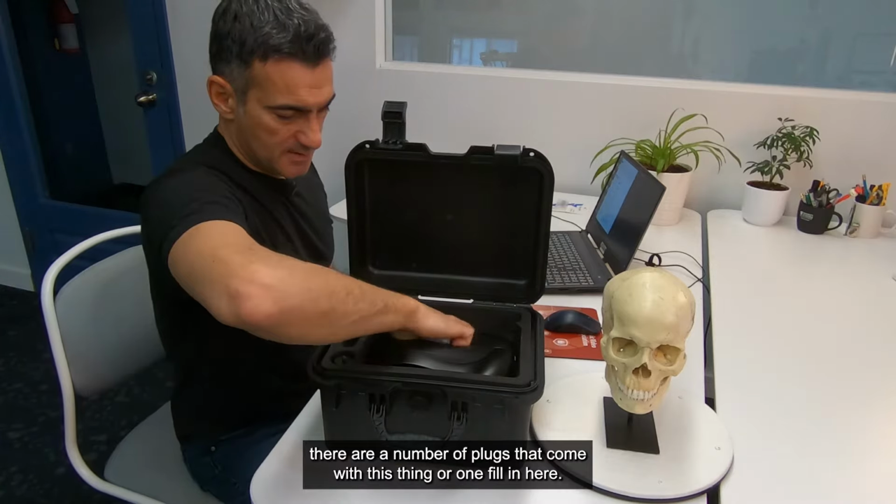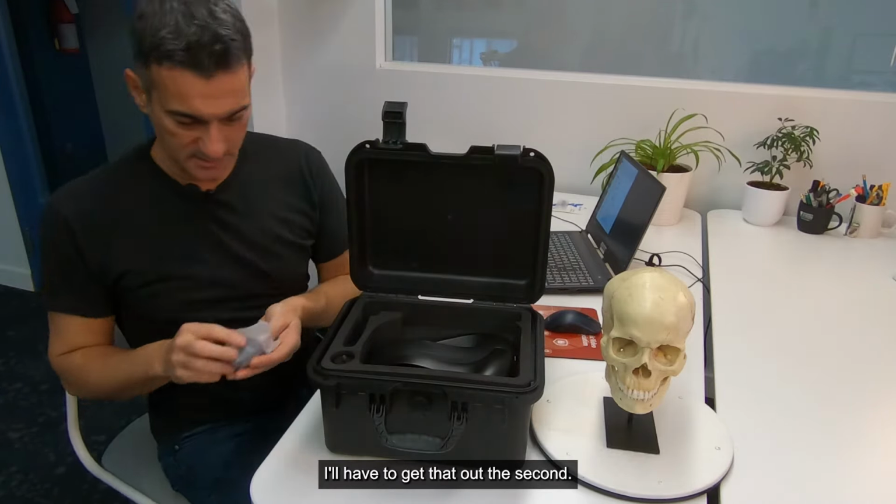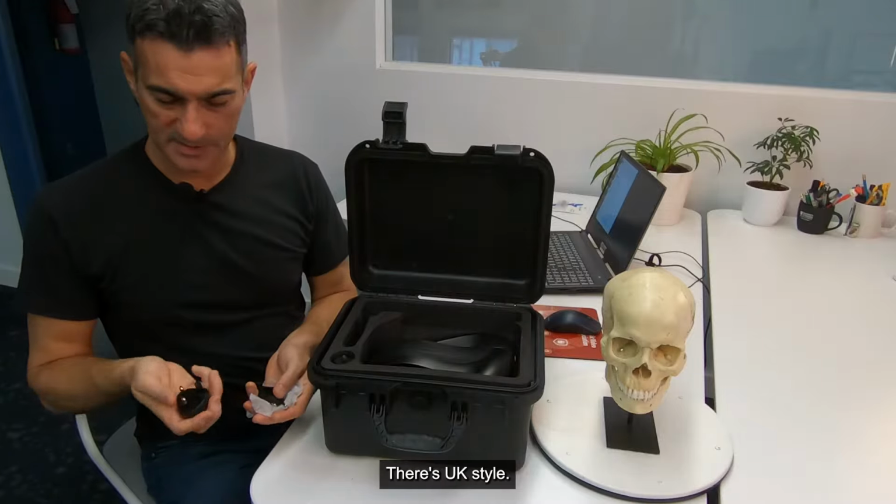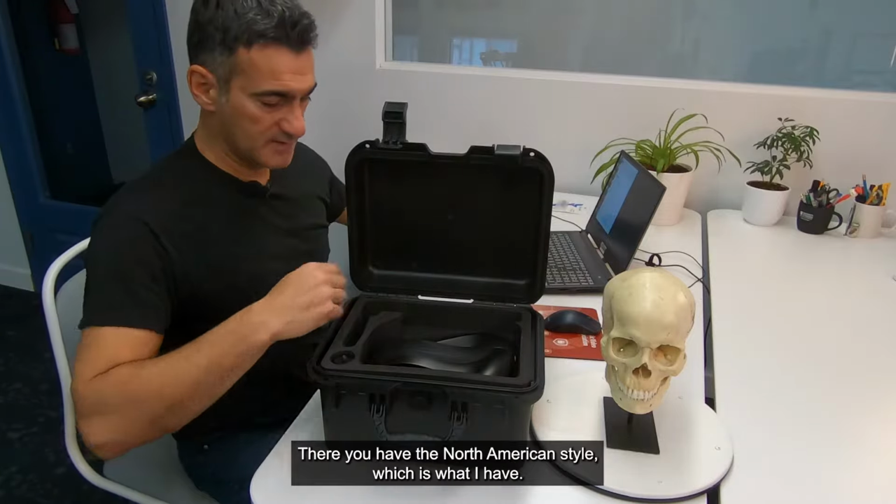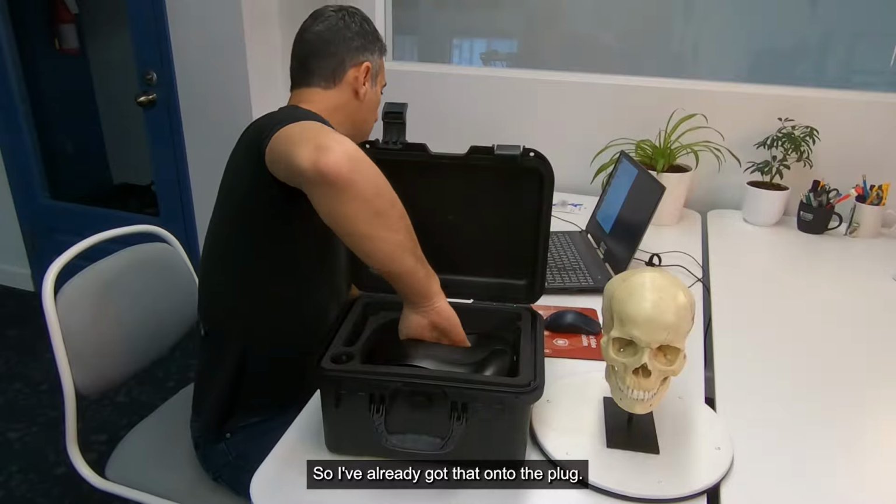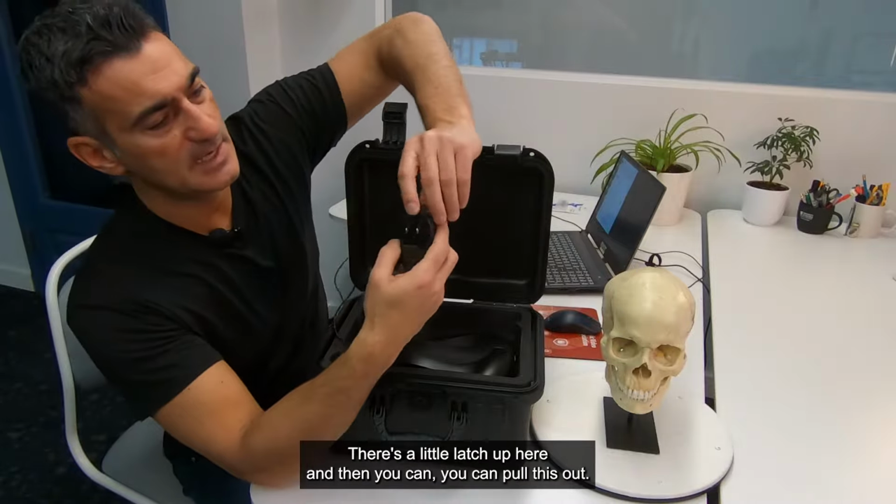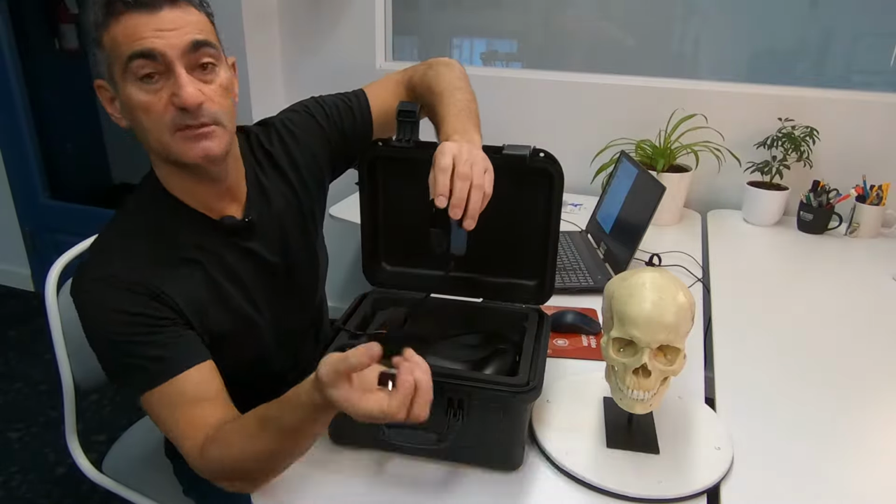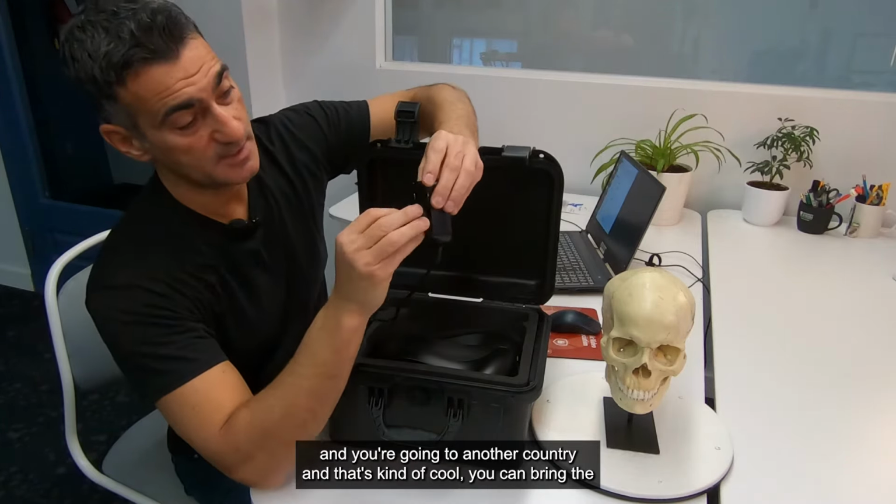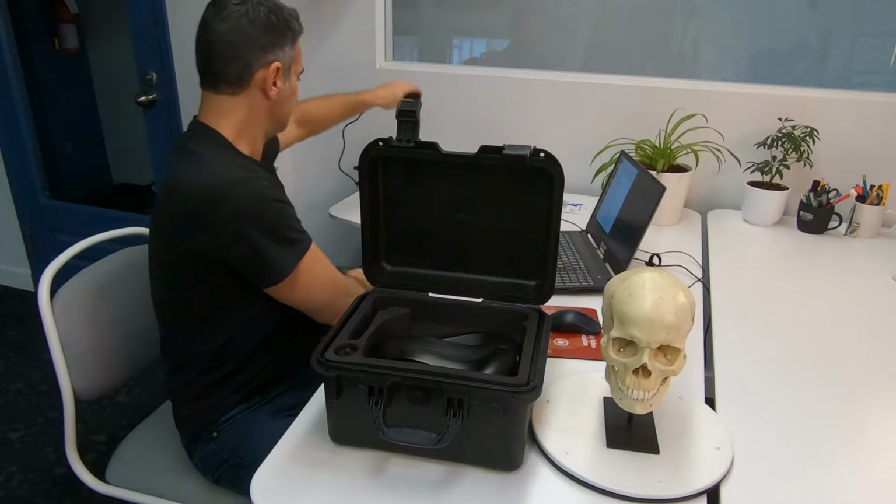So that is that. There are a number of plugs that come with this thing. Oh, one fell in here. I'll have to get that out in a second. Basically, there's a European style plug, there's UK style, and there you have the North American style, which is what I have. So I've already got that onto the plug, but you can change it too. You can just take this out. There's a little latch up here, and then you can pull this out. So if you're traveling and you want to bring the scanner to another country, I think that's kind of cool. You can bring the different adapters with you and use them elsewhere.